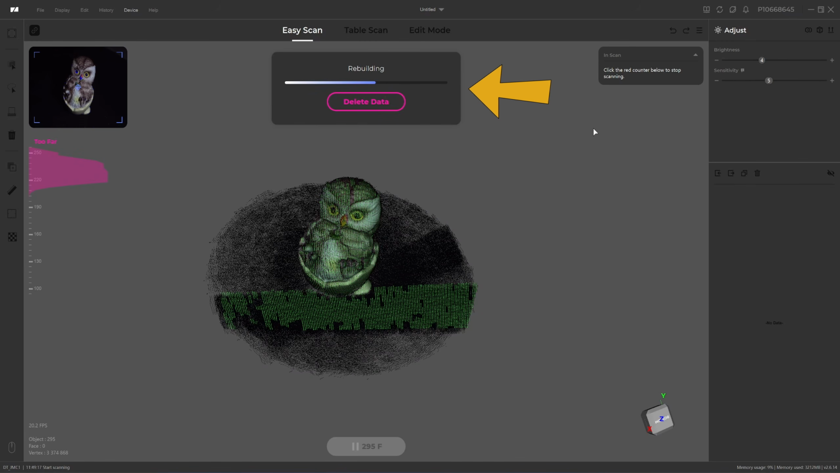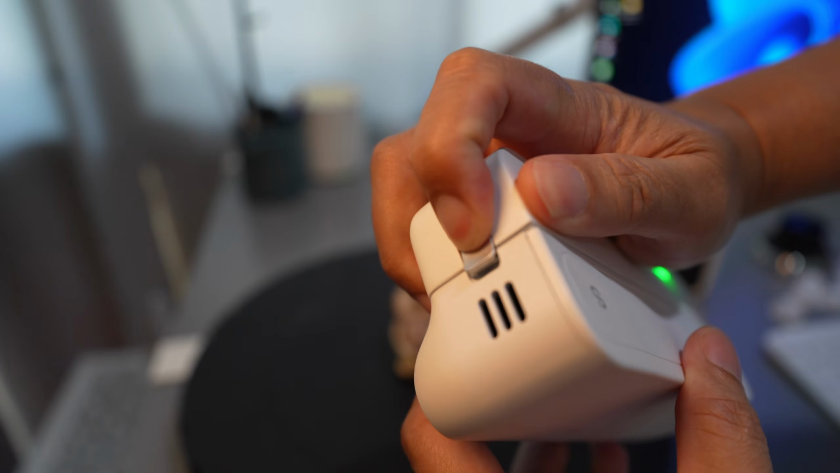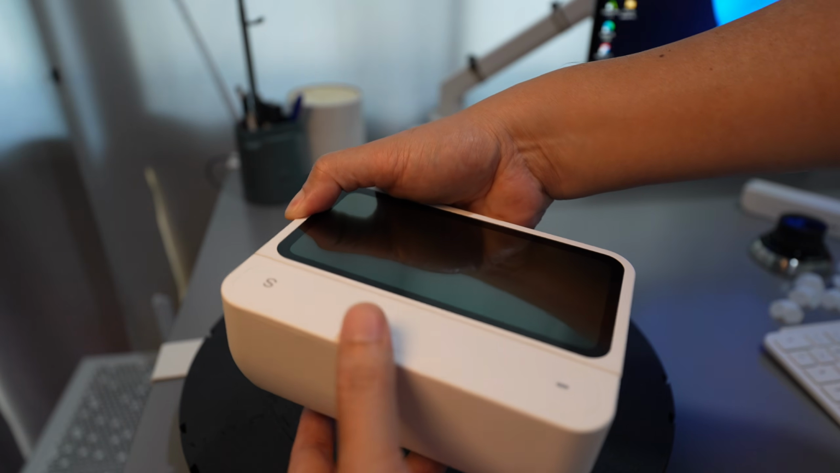This issue didn't occur when I tested with mousse or seal, so I had to switch to a different scanning mode. Press and hold the button for 2 seconds to turn it off. Press down on one side of the latch, then pull the scanner out. Now I will place it onto the control pad.